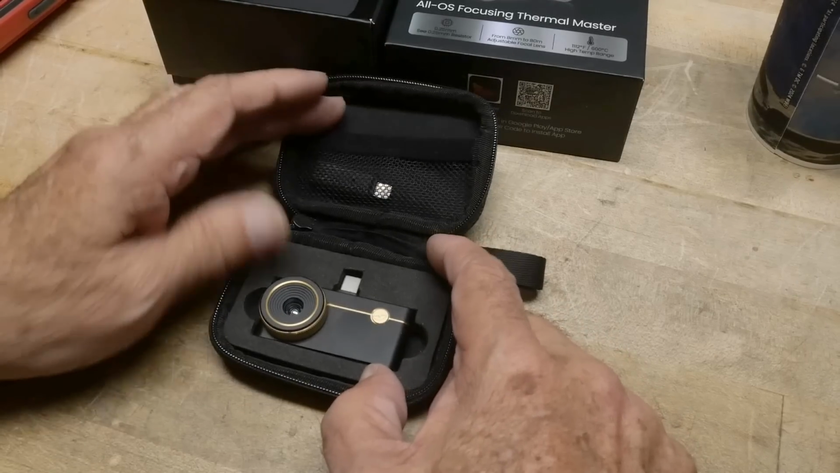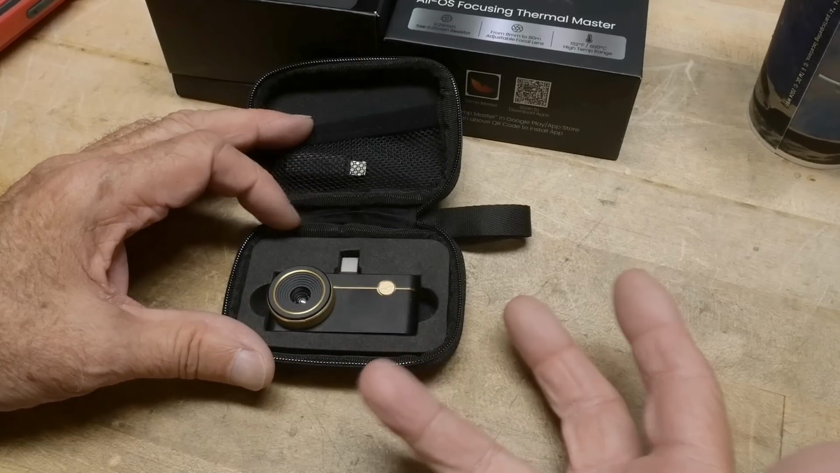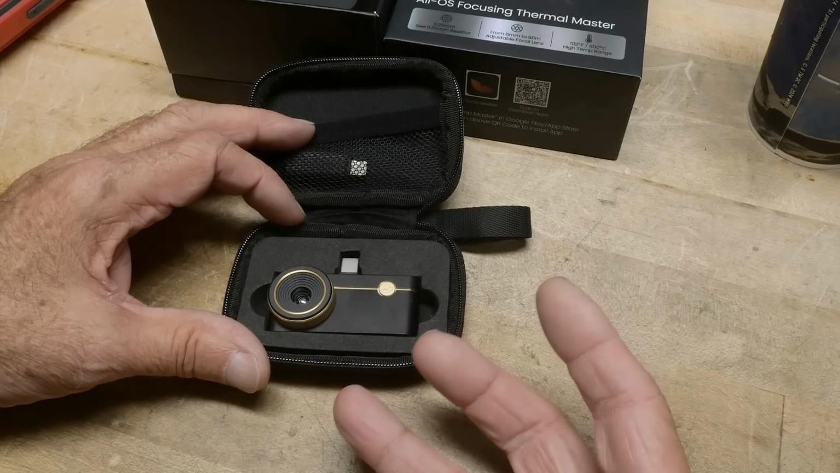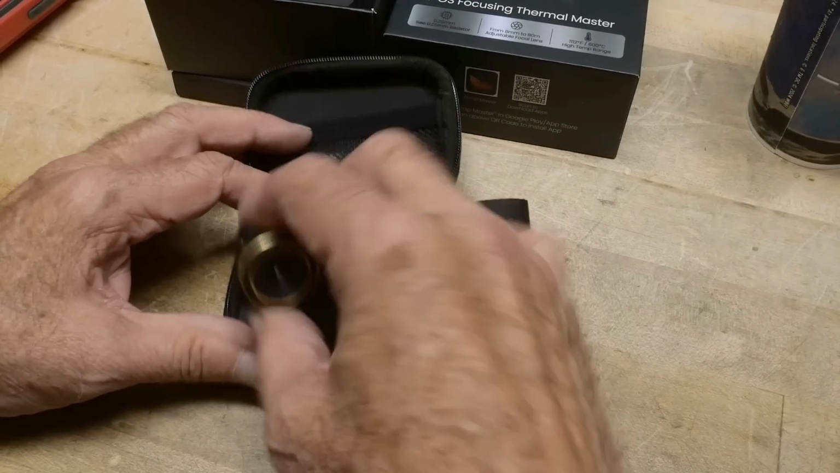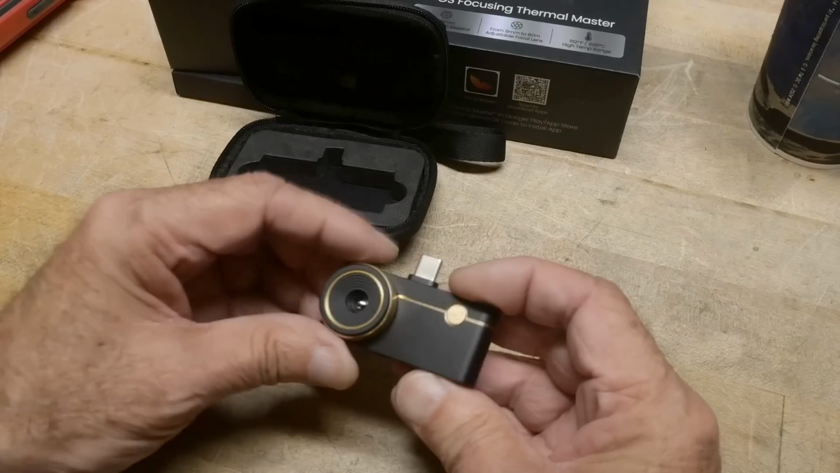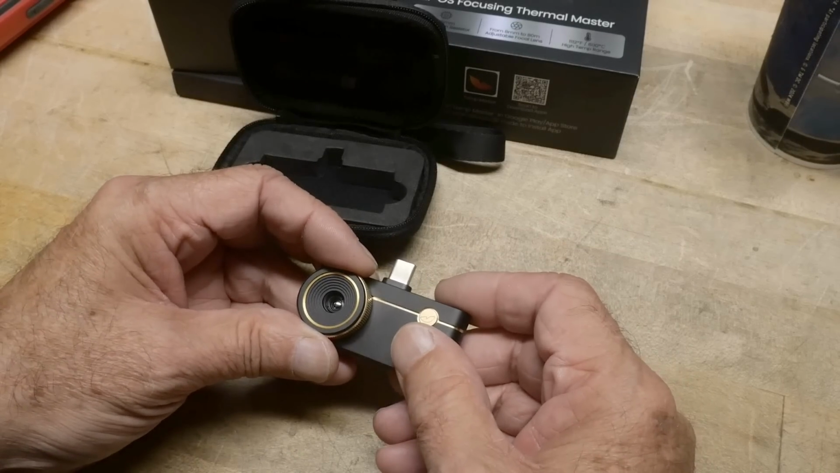Now, if you're going to be doing things that I do, which is look for thermal problems on PC boards and things like that, you want a lens that focuses close, okay? And this particular device actually has a focus knob. So this is the type of camera that I would recommend you get.